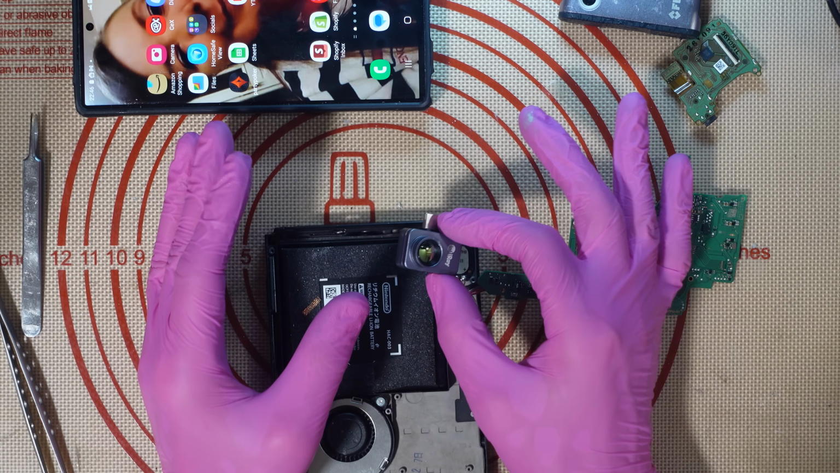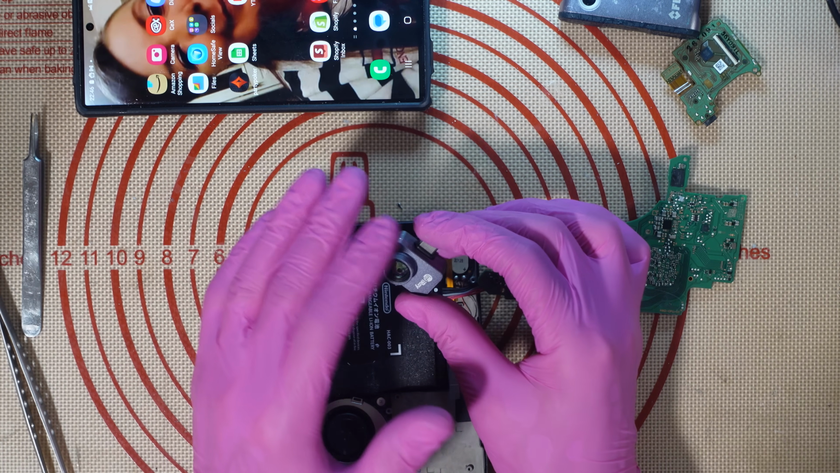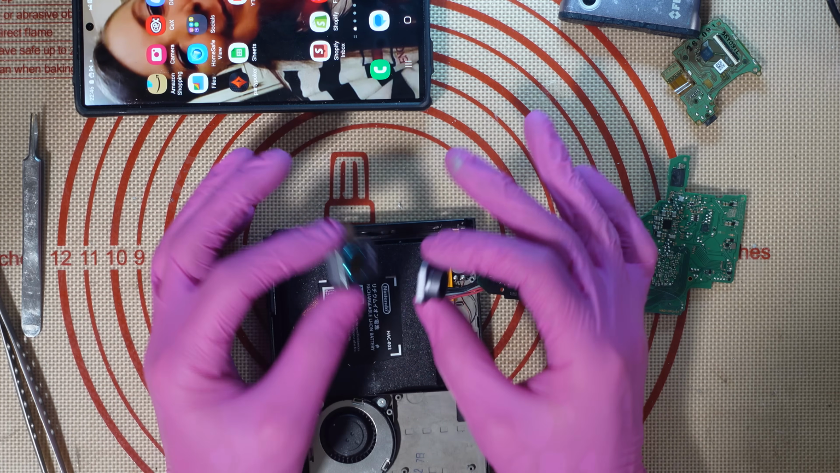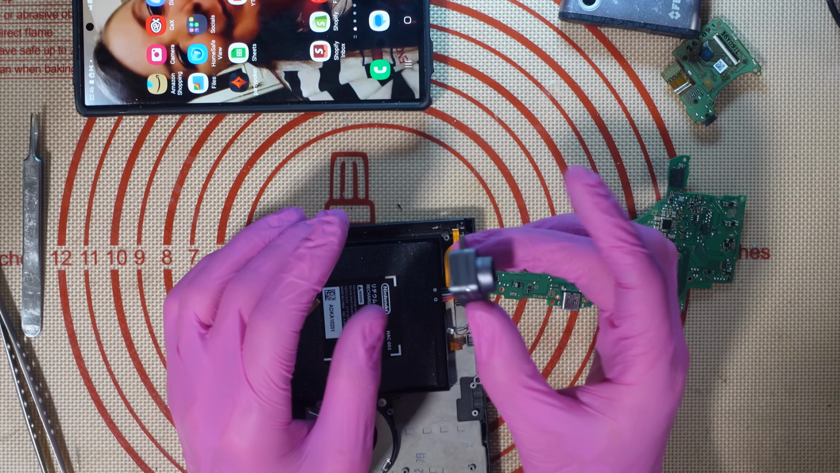And I'm not just saying that because I've been given it for free. I'm saying that because I genuinely believe it. My opinion can't be bought. It can't be paid for. And if I like something, I'll say so and I'll shill it. But if I don't, then I will make it clear. And this, honestly, is a fantastic camera for the price. And let me show you why.